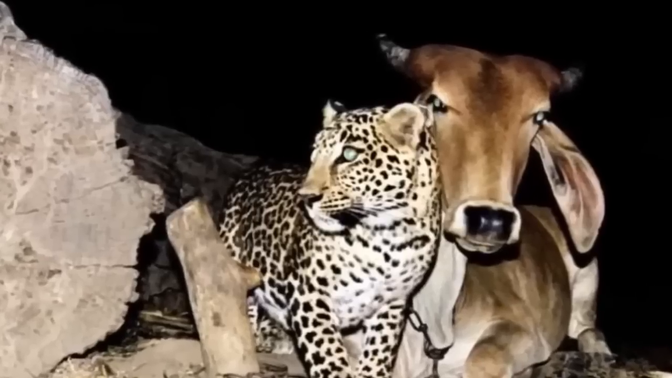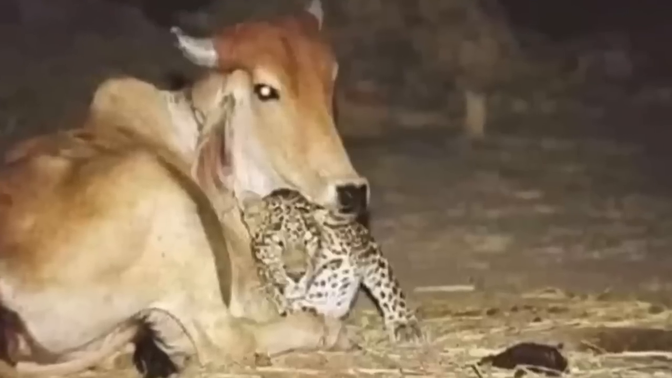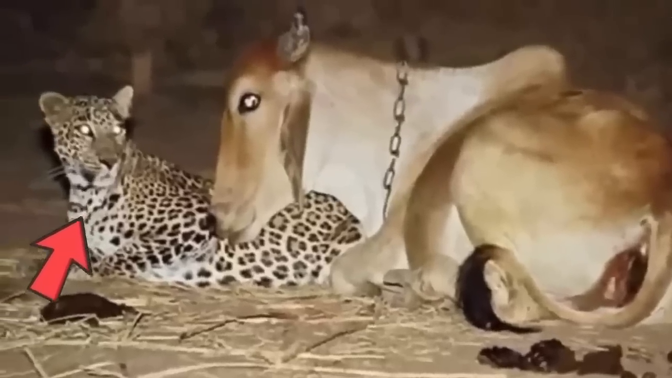An incredible video aired on an Indian news channel featuring the most mind-blowing thing ever. A leopard visited a cow every night, and they had their own secret friendship going on while the human snoozed. Upon investigation, it was discovered that the cow had taken care of the leopard when it was a baby, and now the leopard was not ready to let go of its caregiver. How sweet is that?